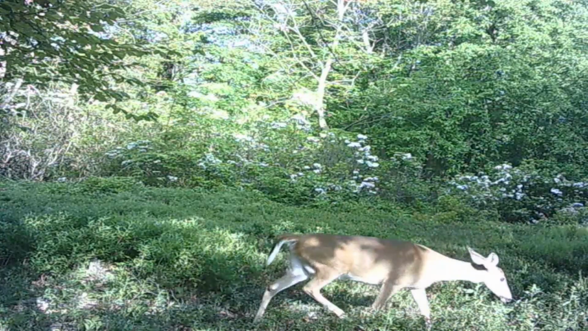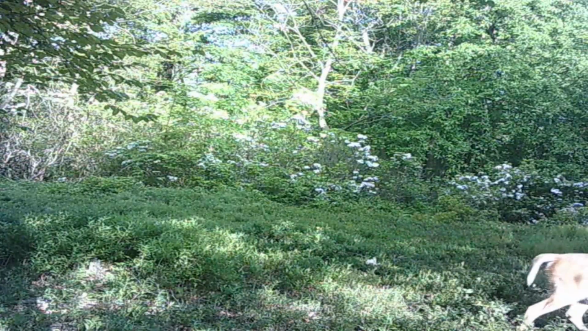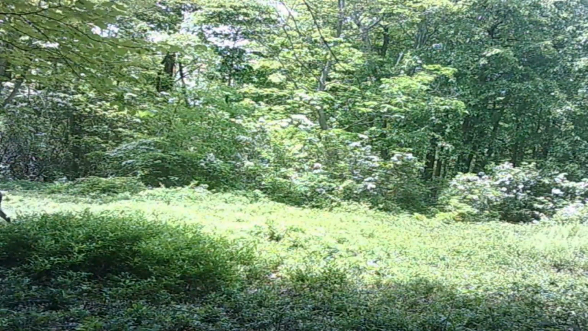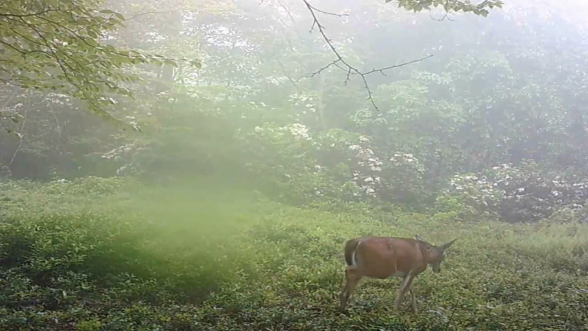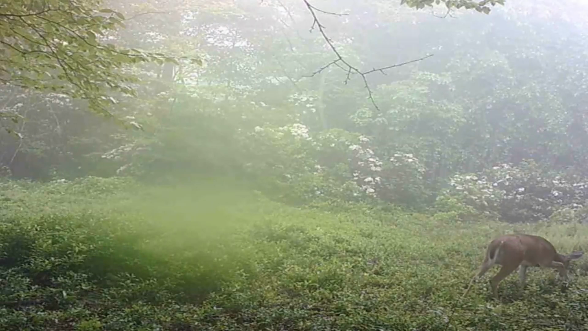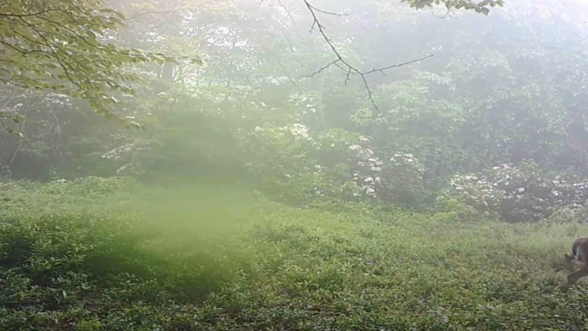And I can't remember whether there's anything that actually has any horns on its head in any of these videos or whether it's all does. The doe with the fawn is in here a couple of times. I think the fawn's in here running around by itself. But most of this is just doe traffic through here, I do believe.